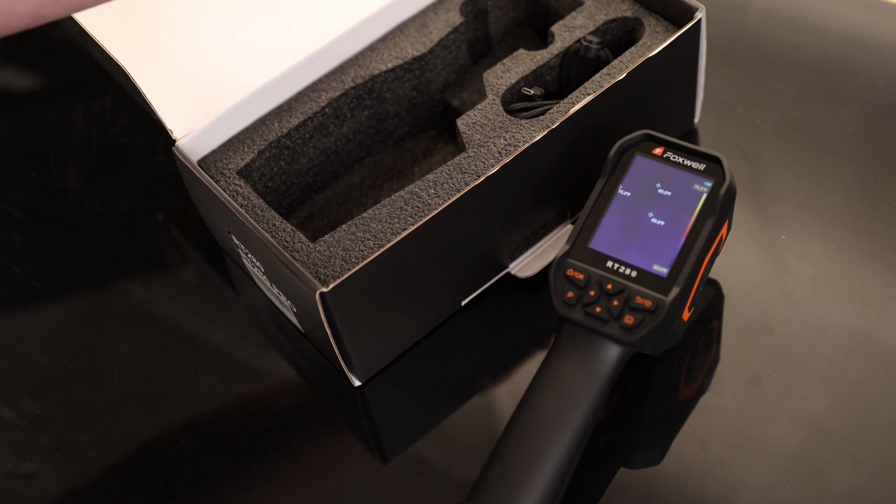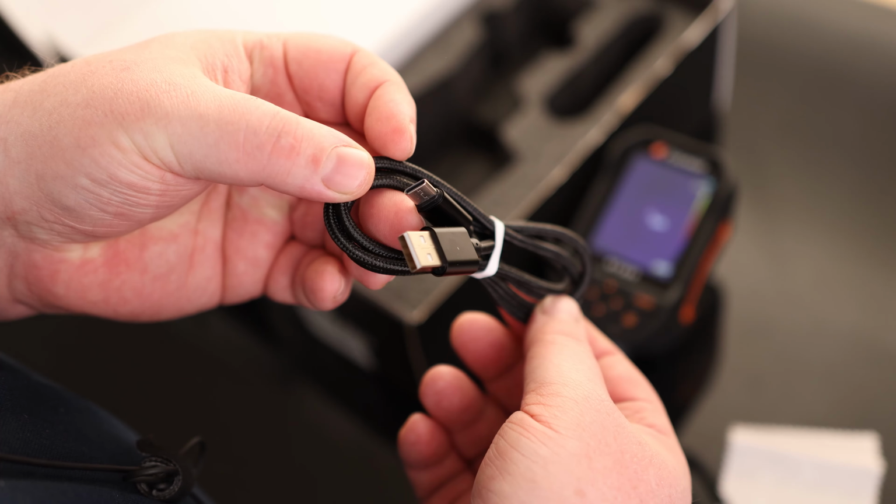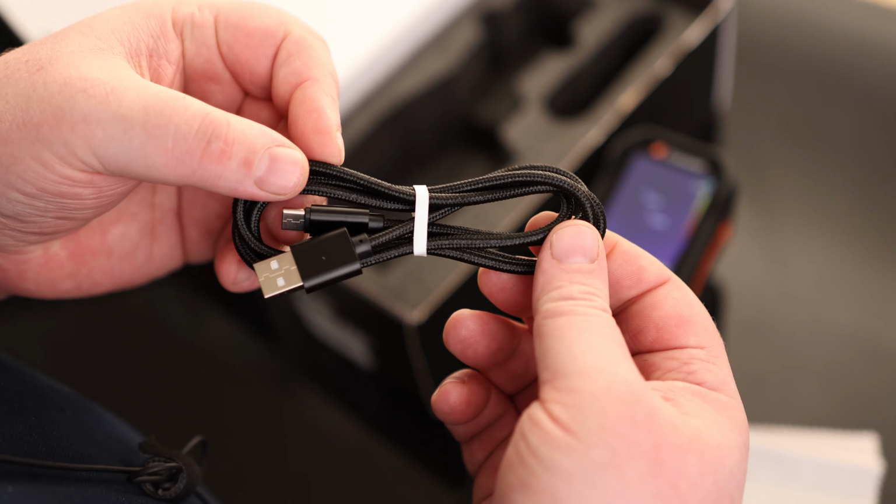Very nice. It does also come with a cleaning cloth. We got a tether, and we got a charging cable that is USB-A to USB-C. That is a nice braided cable. So this is pretty neat.